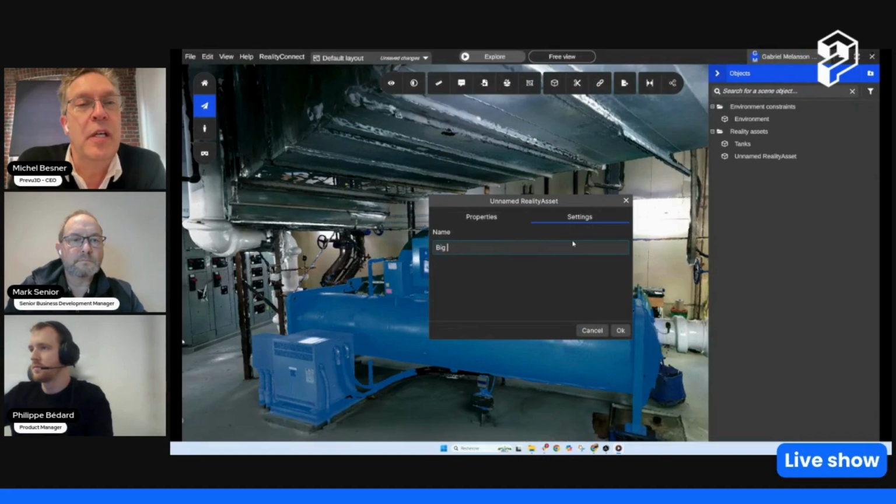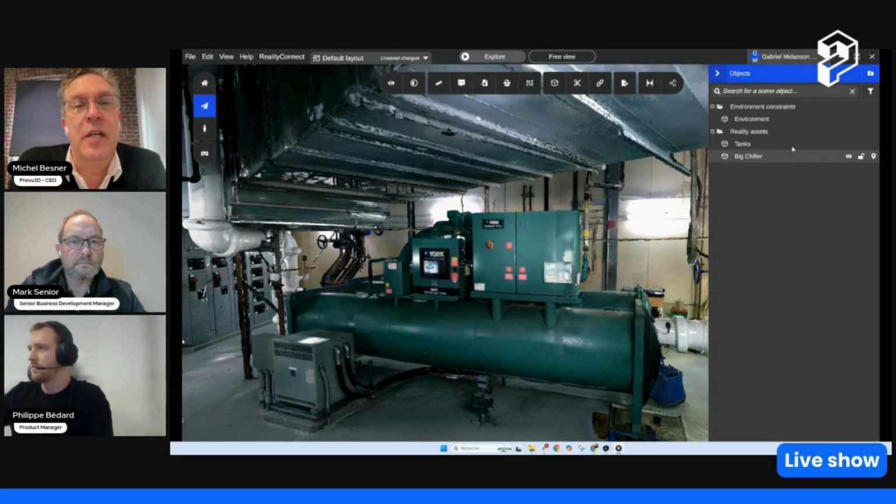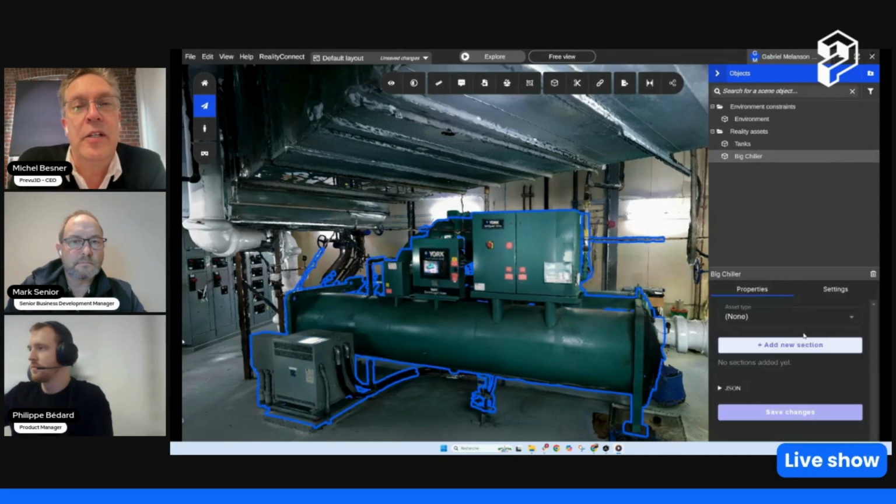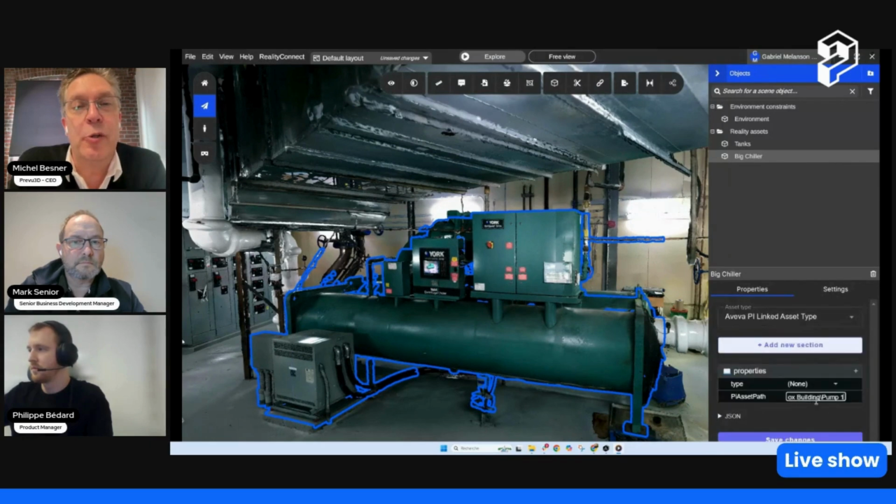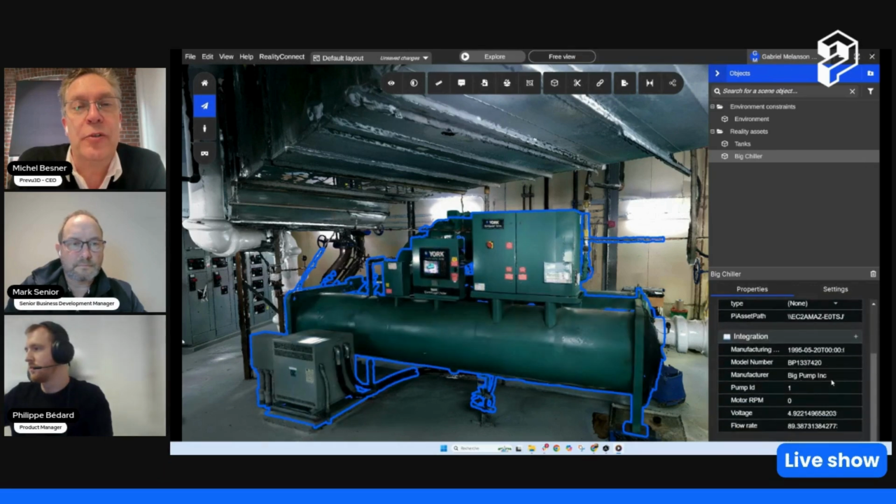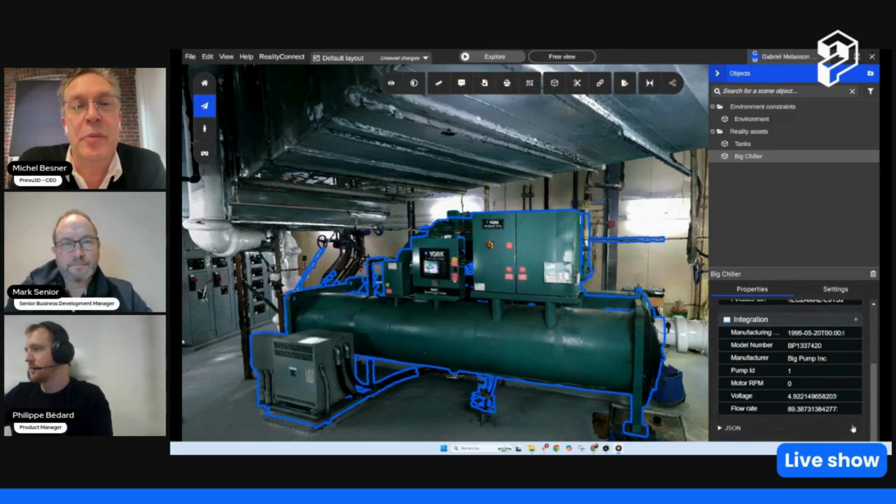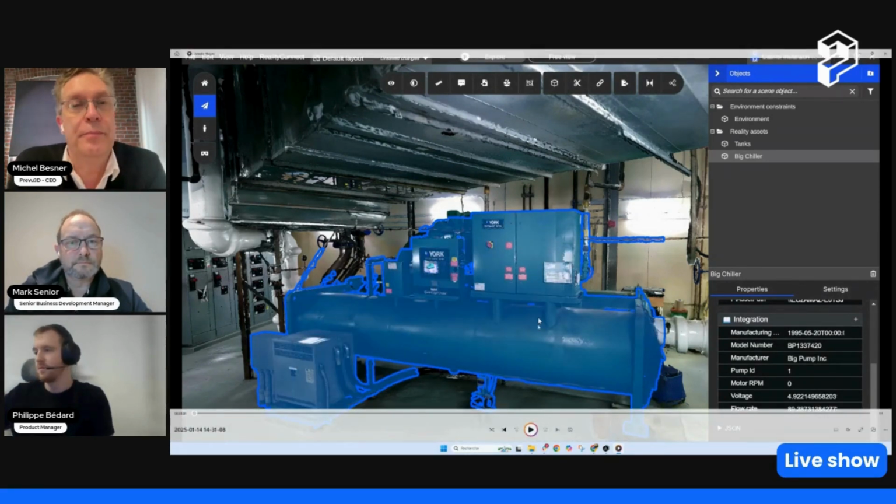So here we're going to give it a name, big chiller, and then as we select this asset, here in the properties, we can add a specific integration point like Aviva Pi, and then boom, now I just entered the key, and now I've got all the data that has been defined in Aviva Pi to be accessible in Prevu3D.